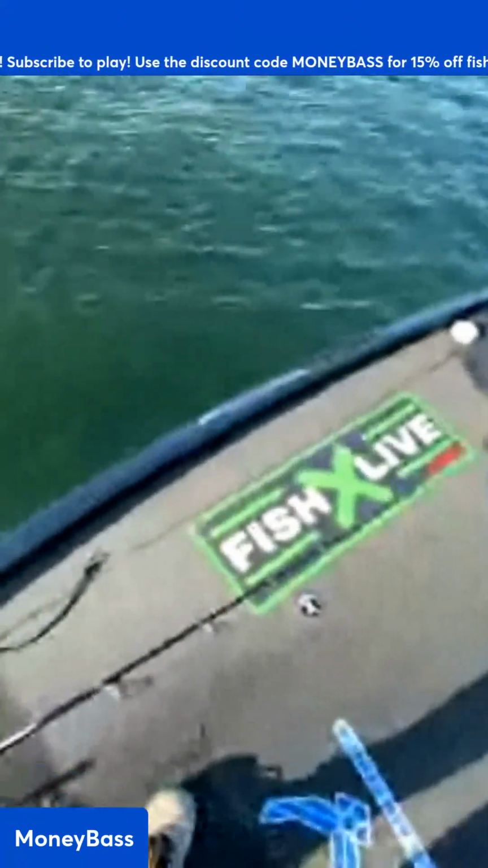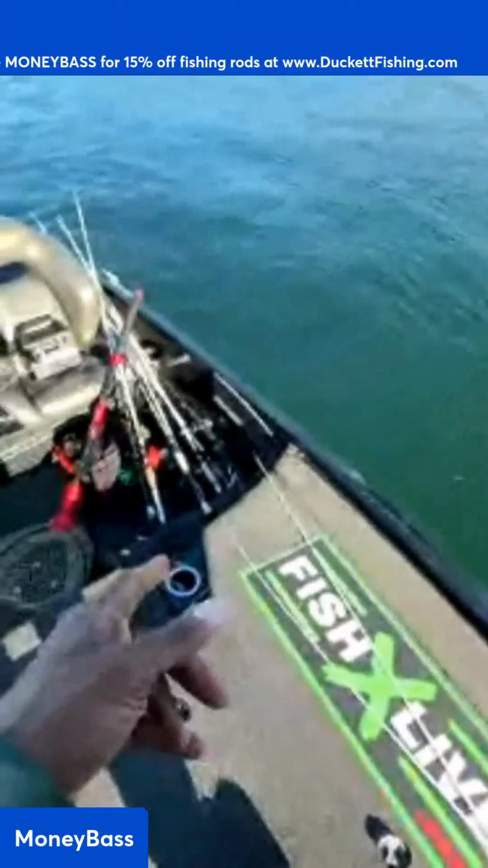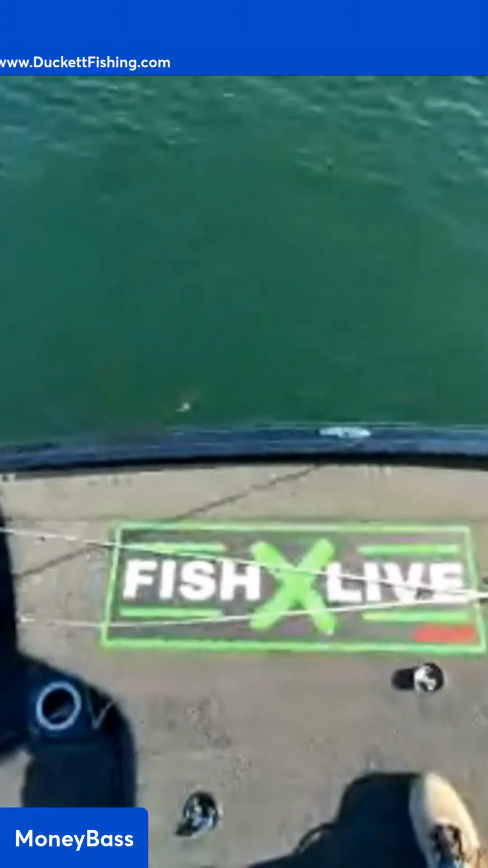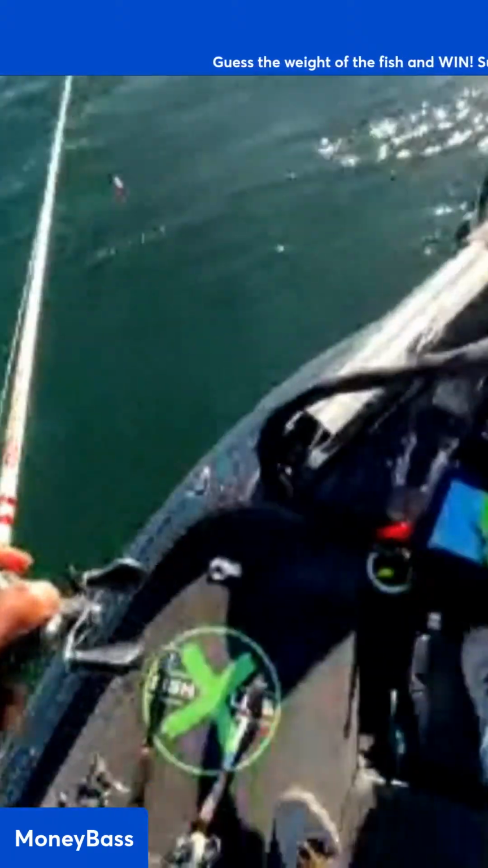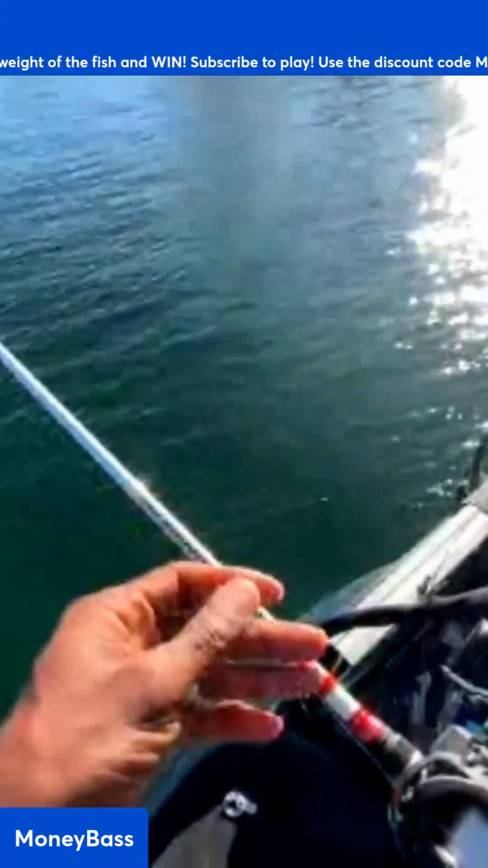And we also have a shaky head that we're going to be throwing. I showed you guys that just a second ago. And I also have a spinner bait. It's hiding back here somewhere. Oh, there it is. It's right here on the deck. So I have a spinner bait. Probably won't throw that as much today, but we'll see. We'll see what the mood is whenever I get out there.